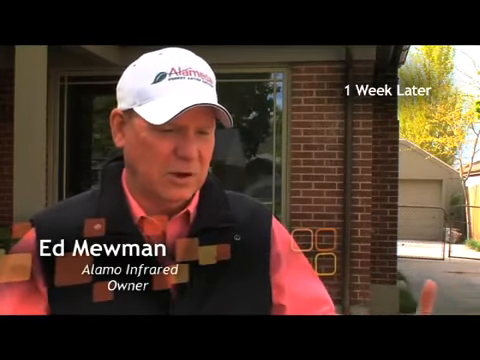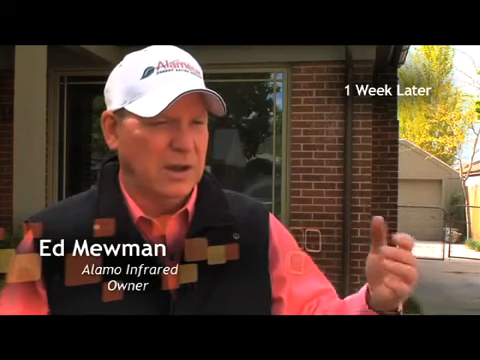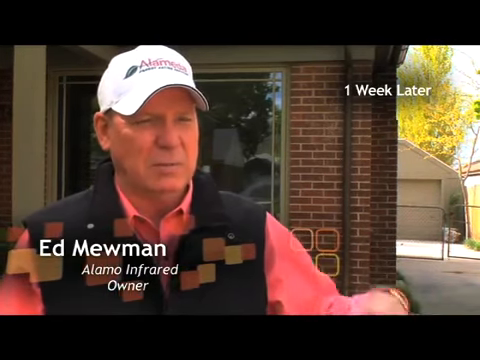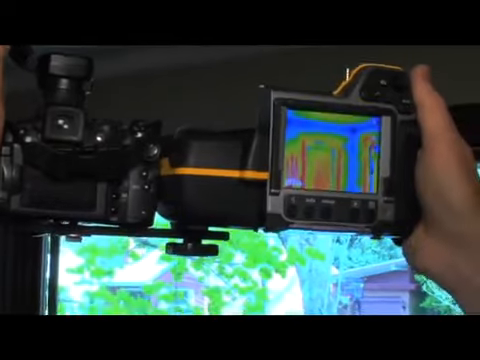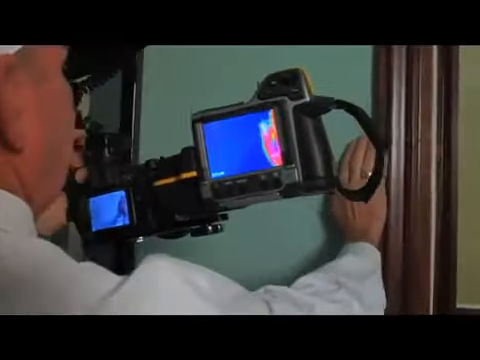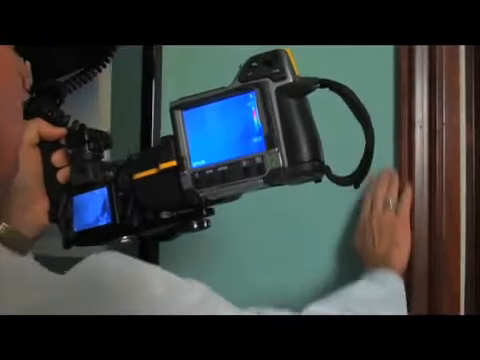I noticed one thing immediately when I walked in the house: the comfort level. It's quieter, the echoes were down, it was just a more cozy feeling. And then we put the fan in and did some infrared tests around the windows, and all around the tops of the frames and the sides where we had the leaks before, that's all completely sealed up. It's not even there. We're now beginning to see some leaks around portions of the windows, but all of the frames around the doors and the windows, all that stuff is completely sealed up now.